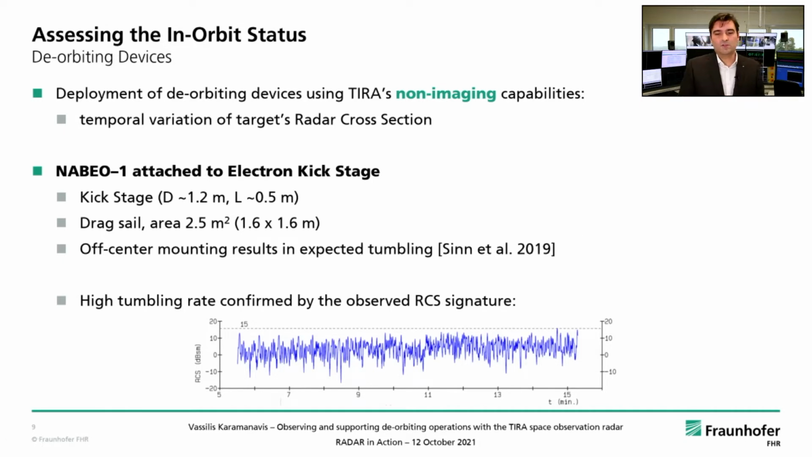This RCS signature, this radar cross-section signature, comes from NabEO 1, which is a drag sail, a deorbiting device, attached to an Electron rocket kick stage. The kick stage itself has a diameter of about 1.2 meters and a length of half a meter. The drag sail provides, when deployed, an area of about 2.5 square meters, that is about 1.6 times 1.6 meters each side. Now, the drag sail is mounted off-center on the Electron upper stage, and this results in an expected tumbling in orbit.